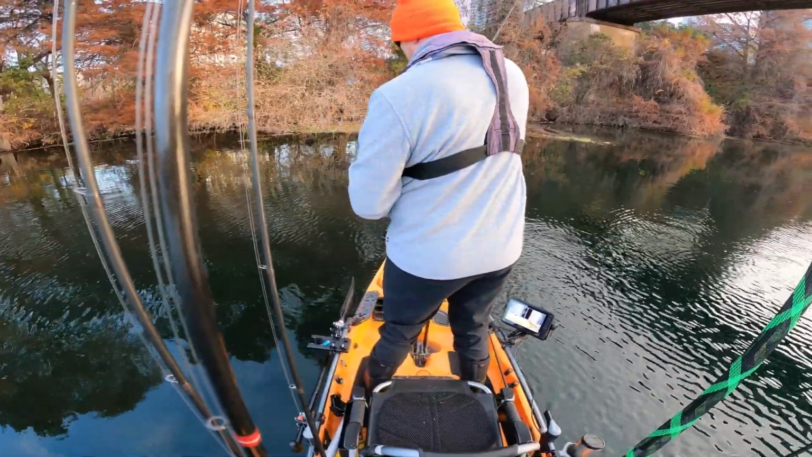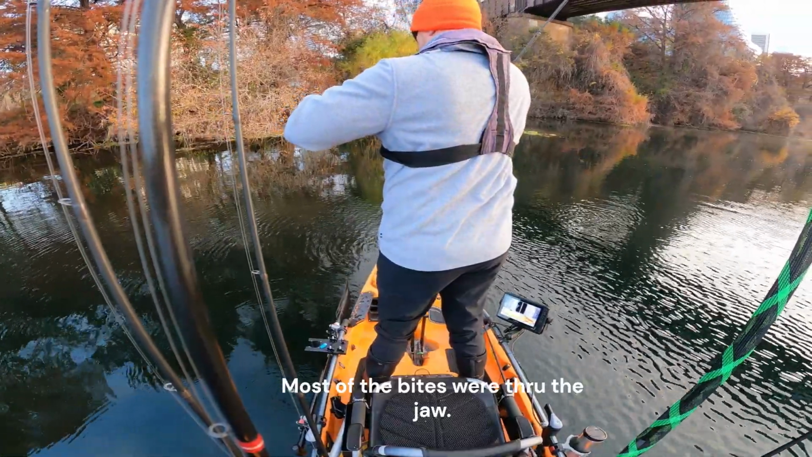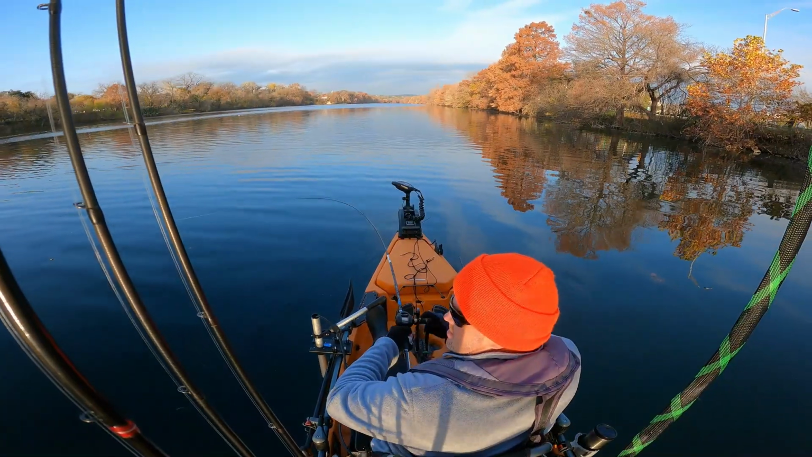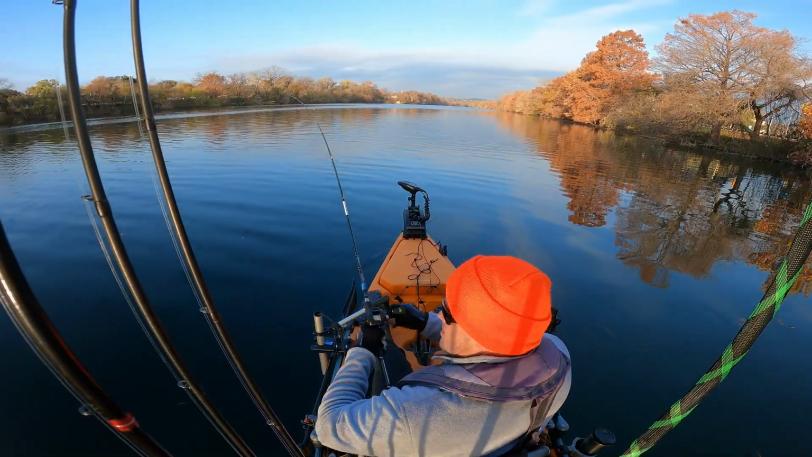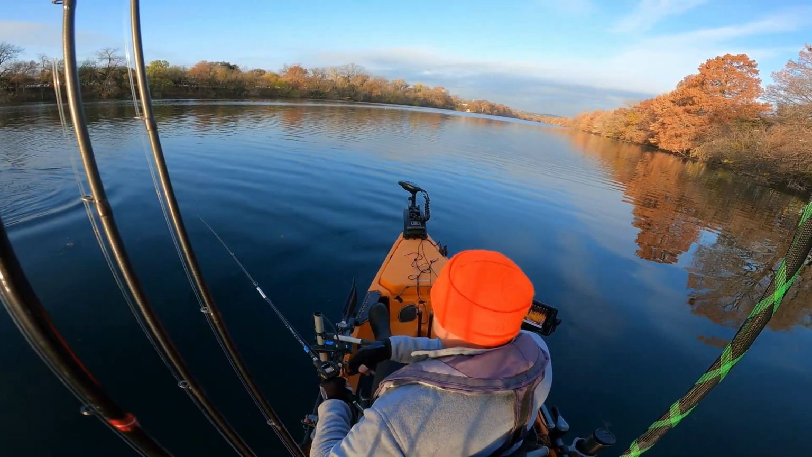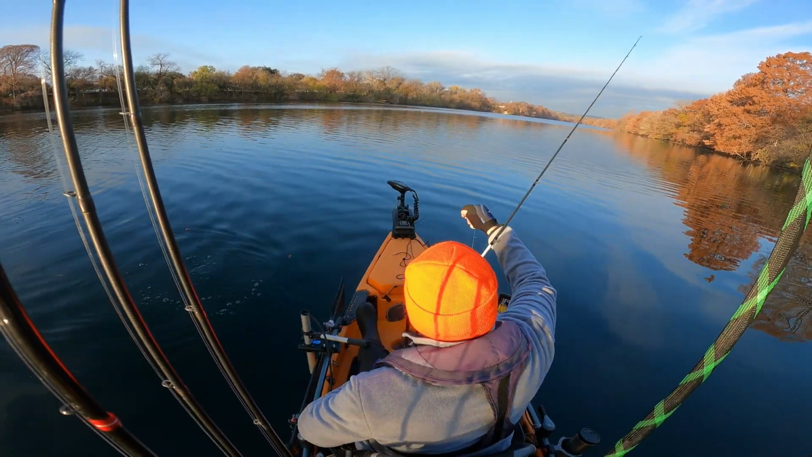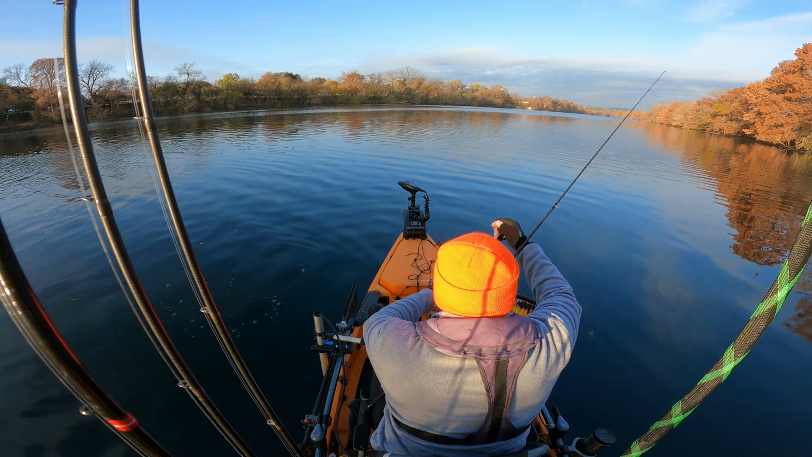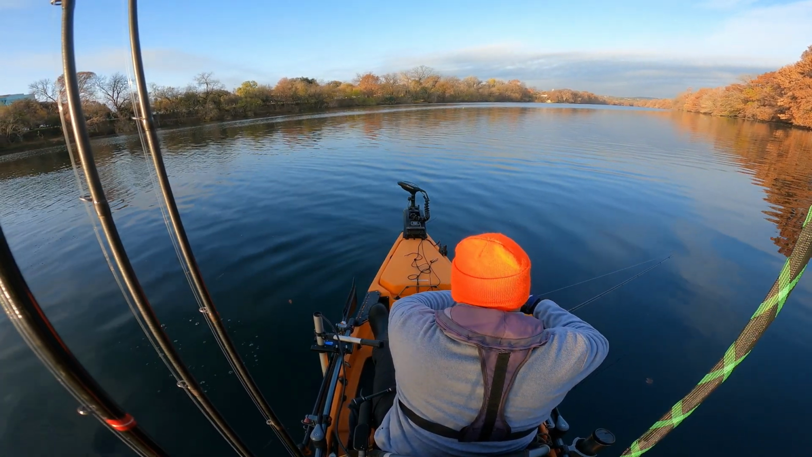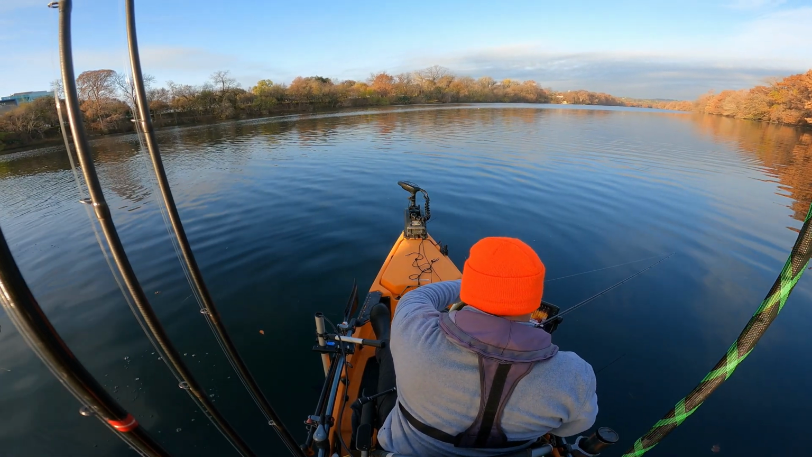First fish of the day, a baby. Go figure. Hook flip. Oh, it's a little guy. Better than the last one. Upgrade.